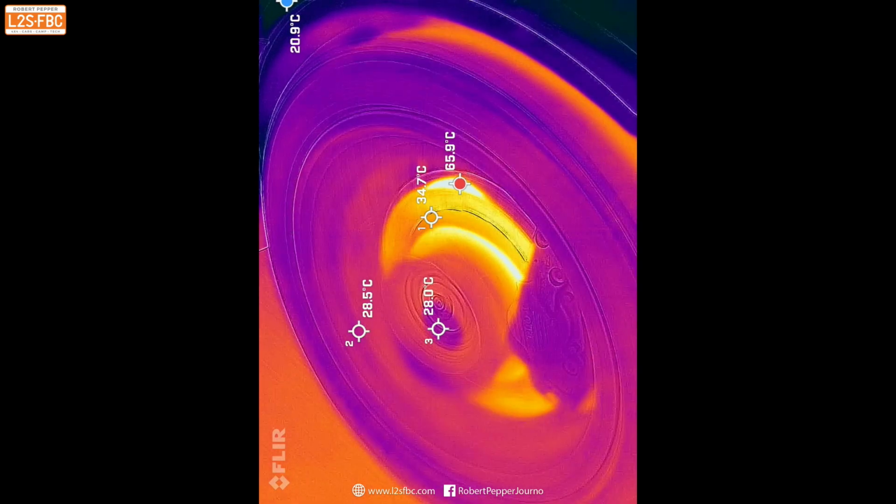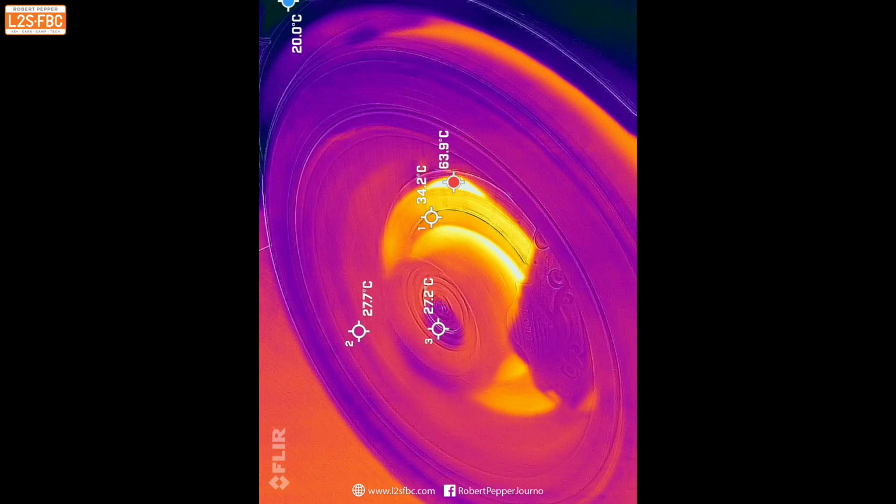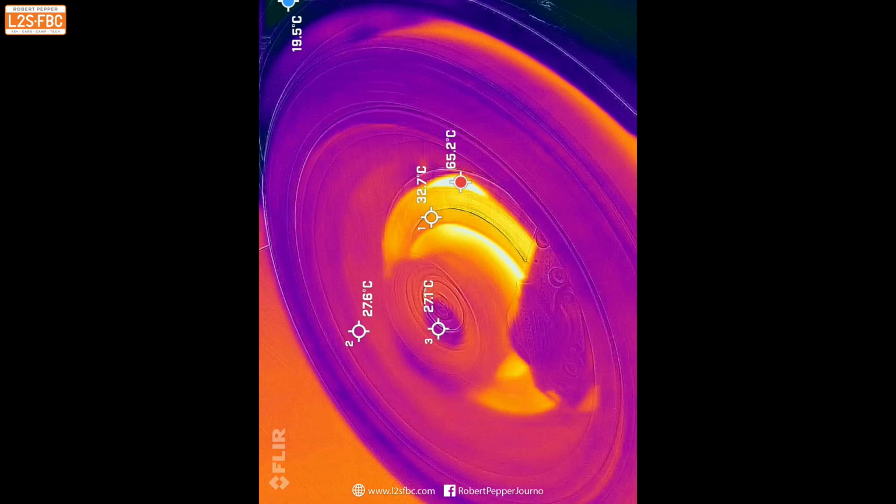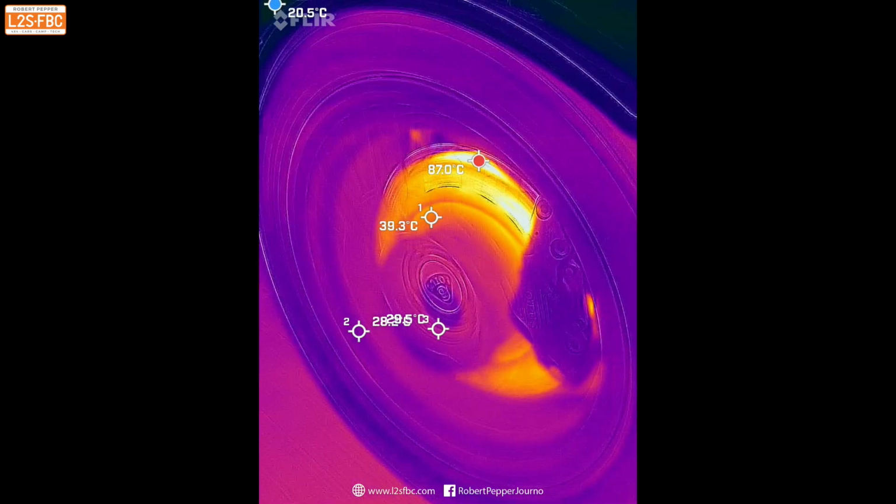And now the brake disc has got so much more heat, the scale is changed to reflect the fact that that's much hotter than the tyre now. The tyre has got hotter, but in relative terms the brake disc is now by far the hottest part of the component.